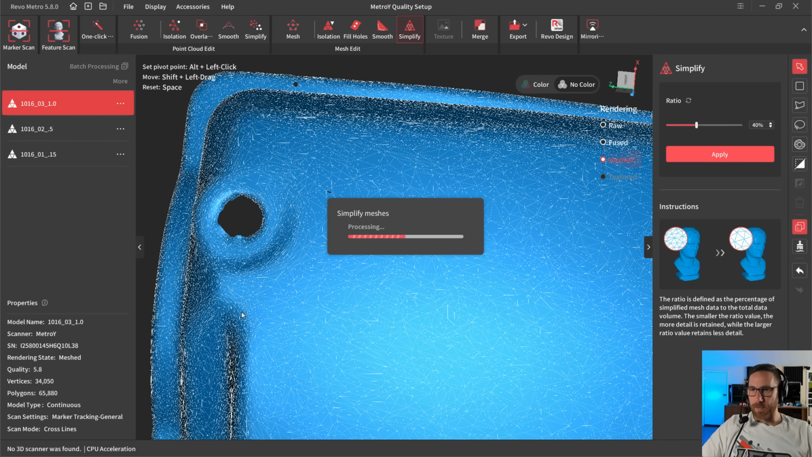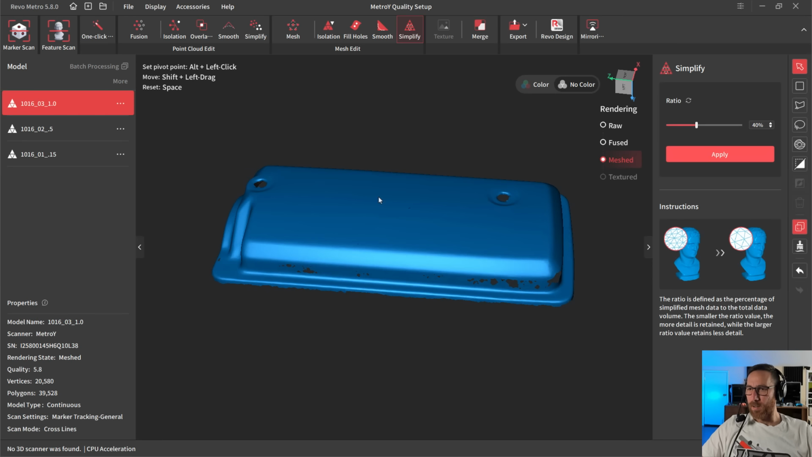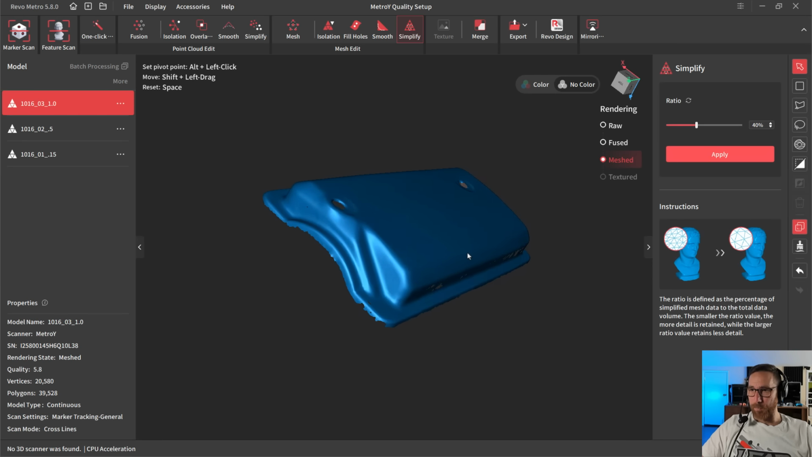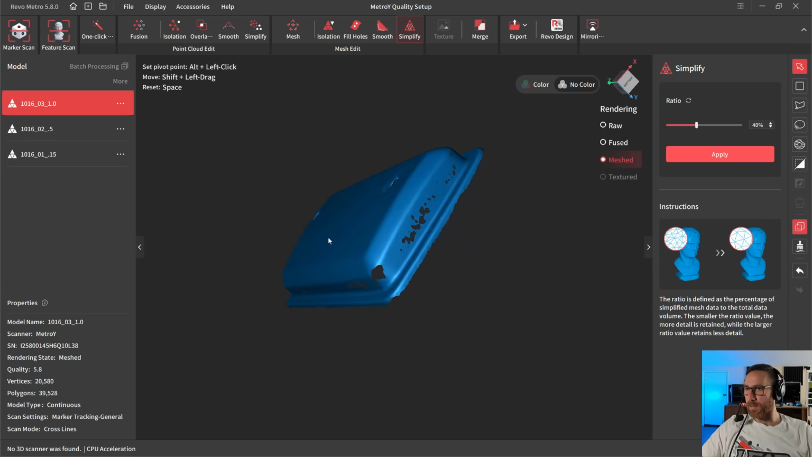So if I reduce this again, let's see how far we can go down. I'm kind of just looking in these areas here. Let's turn this back off. All right, so we're down at 40,000 polygons, and I think there's still enough detail there where I could recreate this part. So it doesn't really need to be super detailed.